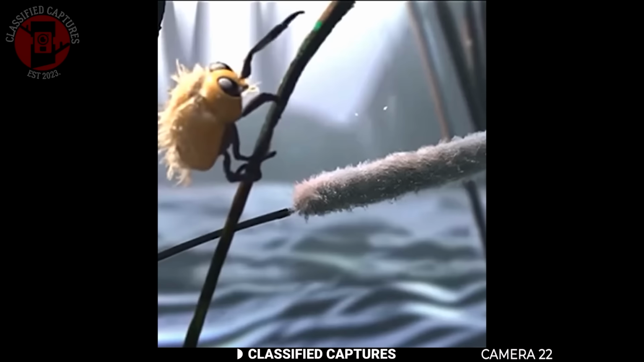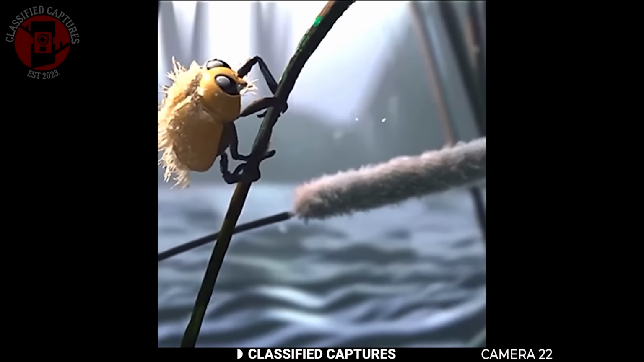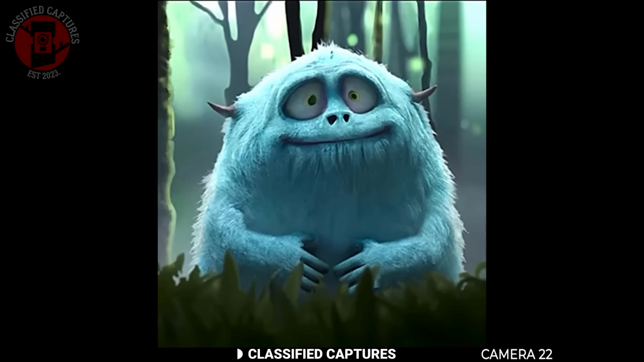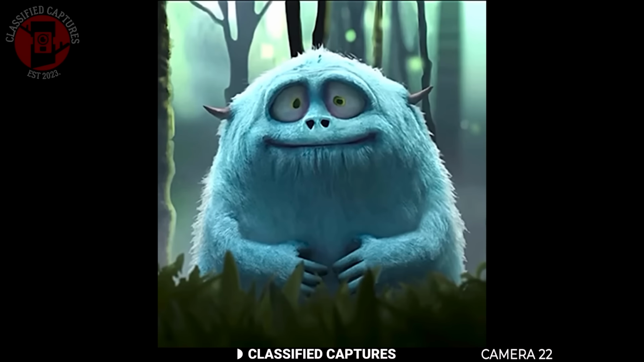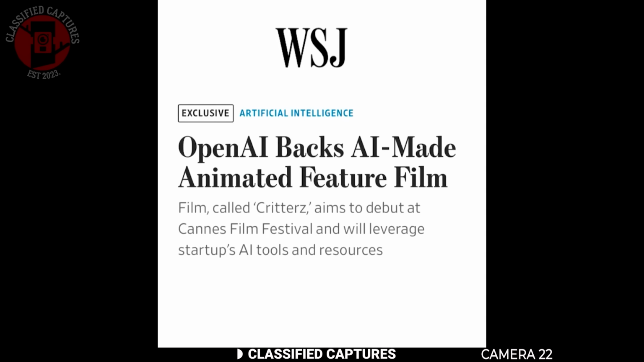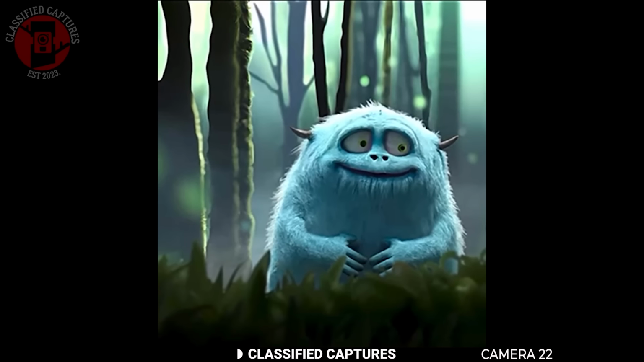That's why there's a lot of buzz right now about OpenAI reportedly working on a fully AI-generated animation movie titled Critter. Unlike traditional animation, which usually takes about 3 years or more and requires a budget of $150 million or higher, this movie is said to be made in just 3 months with only $30 million. That's a massive difference that can create movies faster and cheaper than the old way.